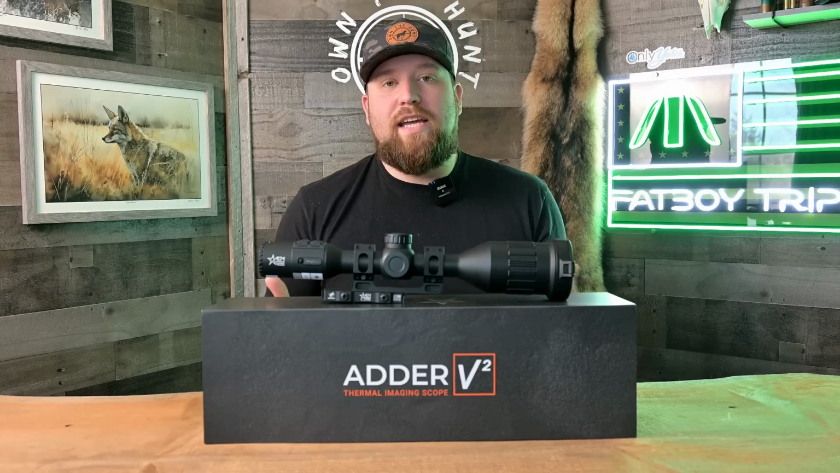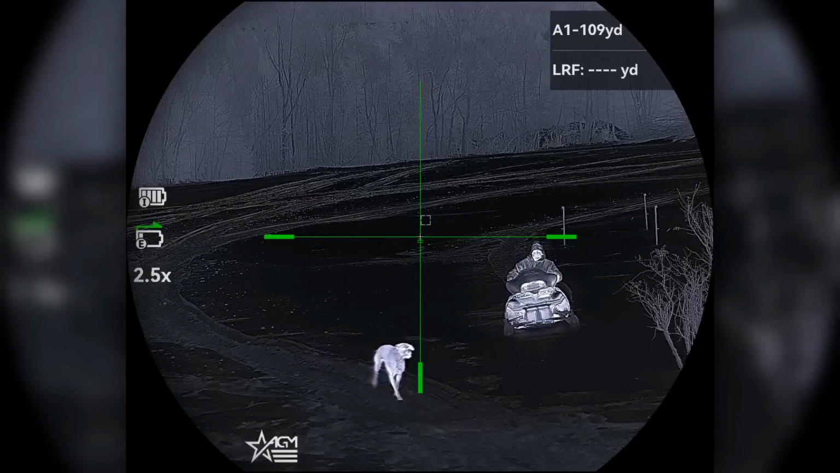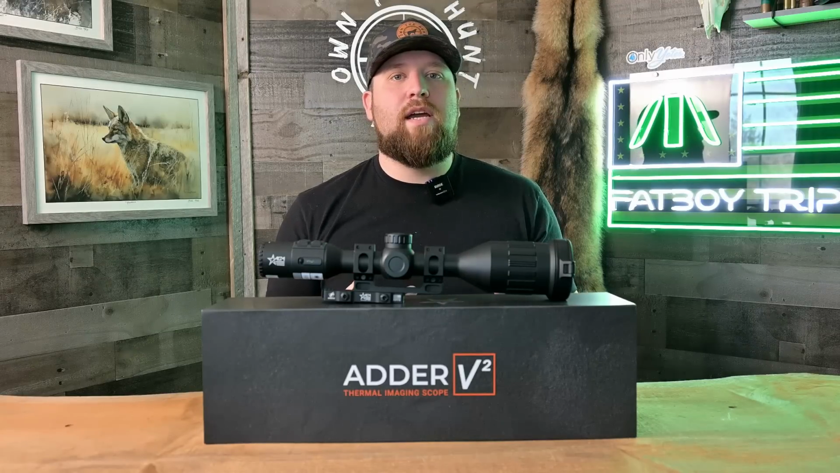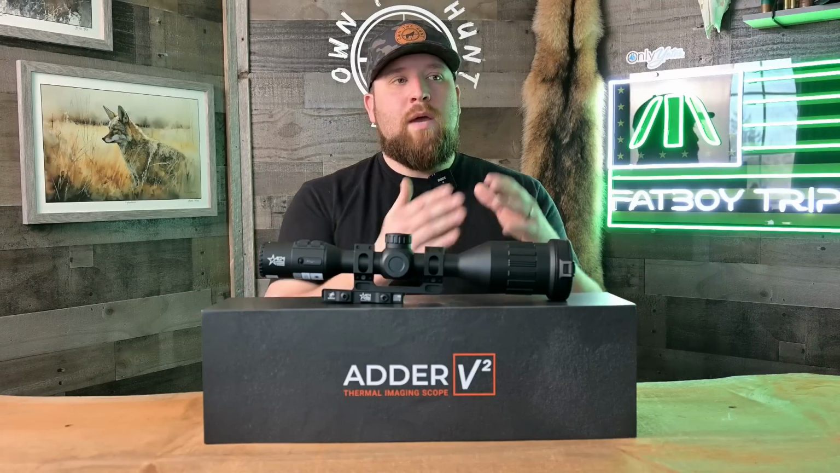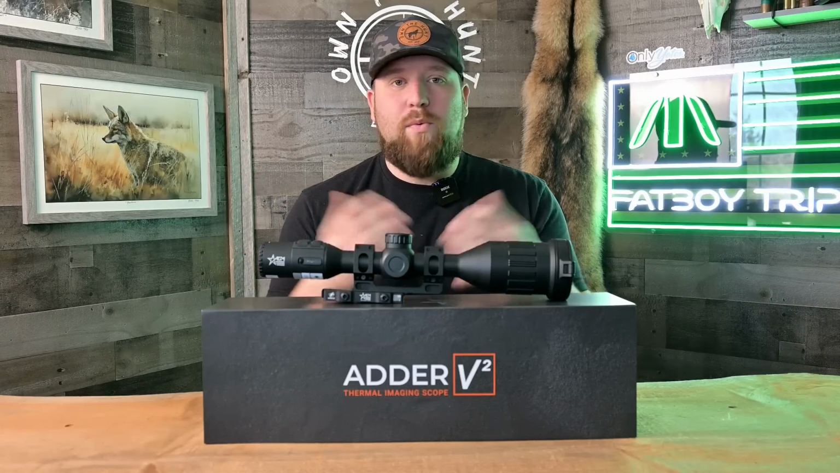But here's the deal. I think the reality is 25 hertz is usable. It's not bad. It's not a deal breaker. It doesn't make the scope less effective at harvesting animals. It's very good. It's fine. What I do notice is what I would call screen tearing, and if you aren't familiar with that, you can Google that term. It's a very typical term, very well understood. When you move really, really fast with the scope, I'm seeing a little bit of screen tearing, which in turn makes the image look a little grainy. Once you stop or slow down, it goes right back to that 1280 crisp, beautiful image that you see. That's what I see in this scope, guys.